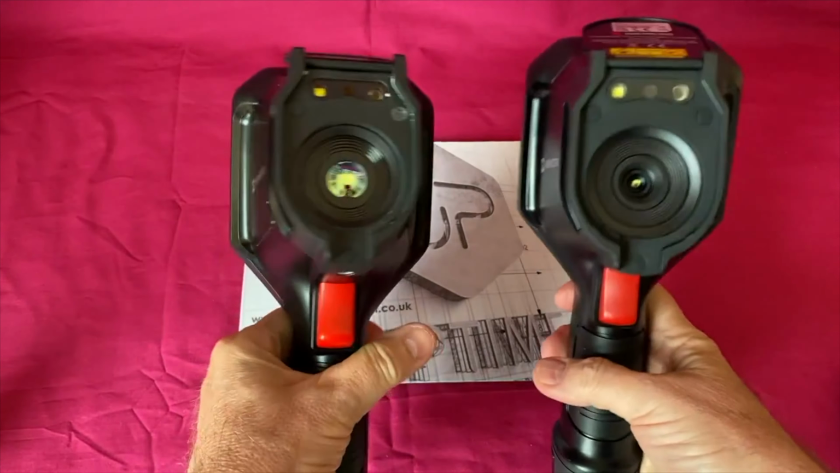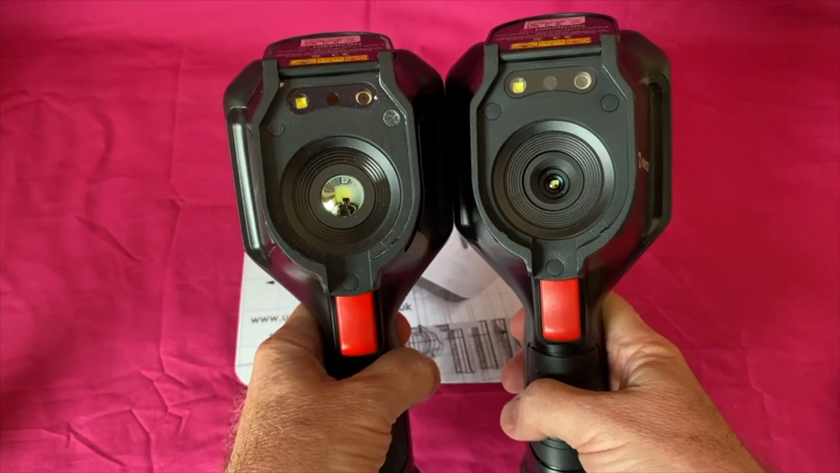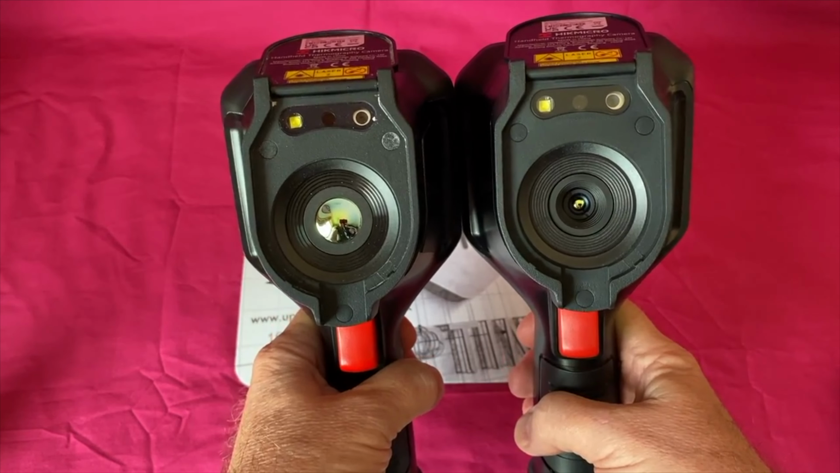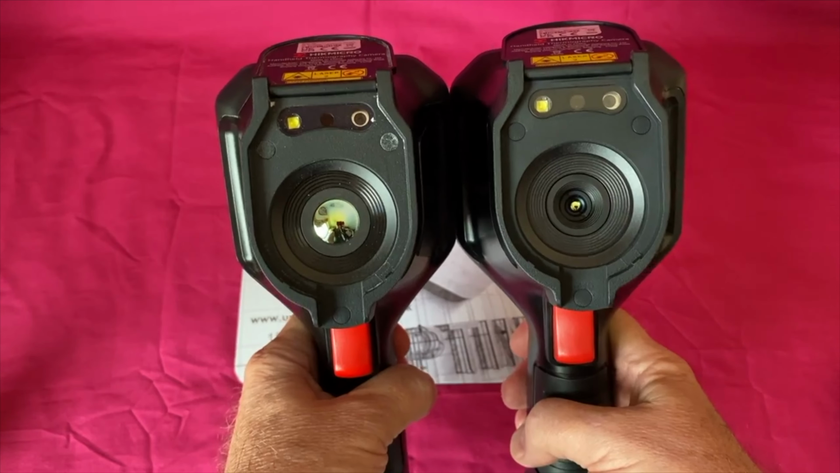If we want to know what an IR sensor looks like, the one on the right there is quite a small sensor, and you can see the one on the left gives more resolution because it's a larger sensor. And while we're here, we can see there's the LED lamp on your left hand side, and on the right is the visual imager, and then in the middle there's a laser pointer.